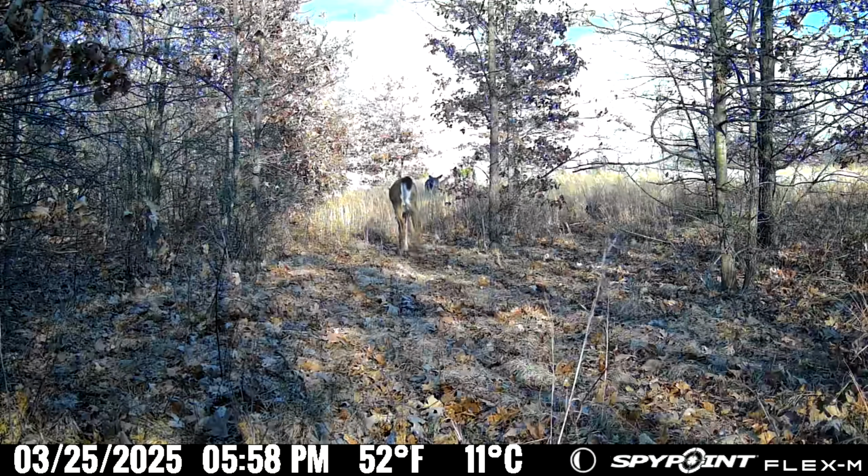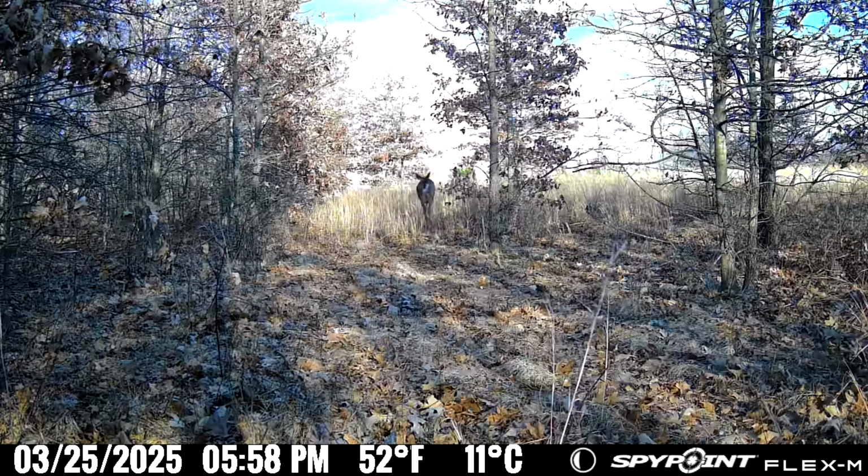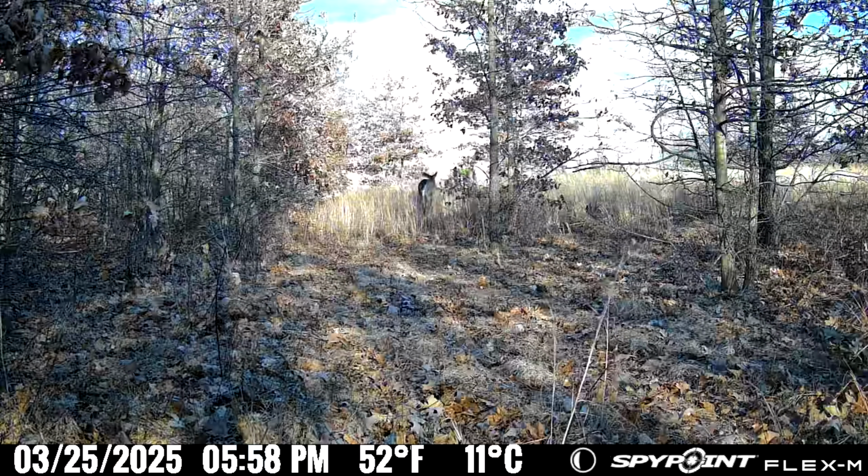There's a lot of deer sign in this area, but I couldn't find a trail, and this was the best trail I could find. And you'll see why it's not really a trail. They're just walking all over this area. I don't know. It's not really a trail.